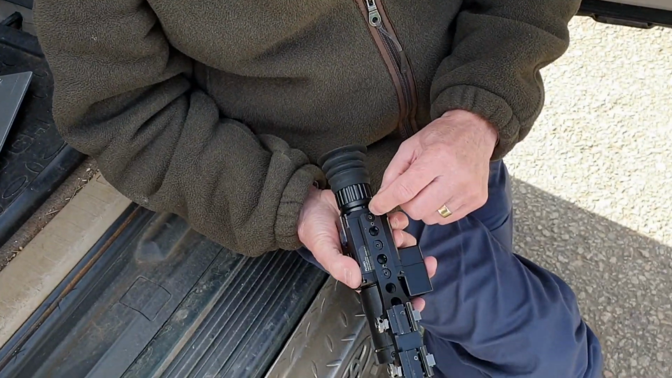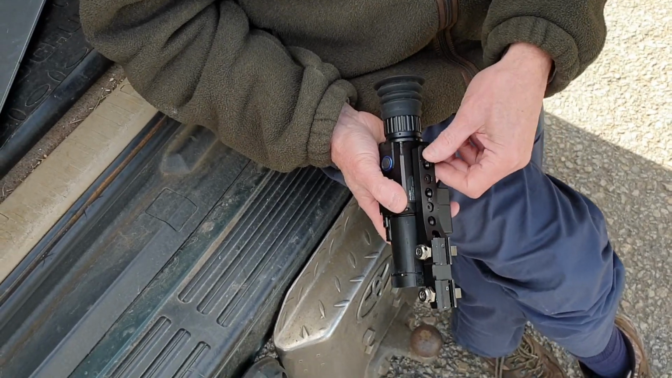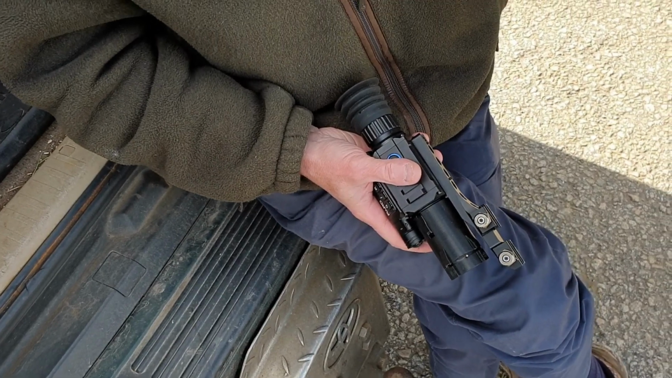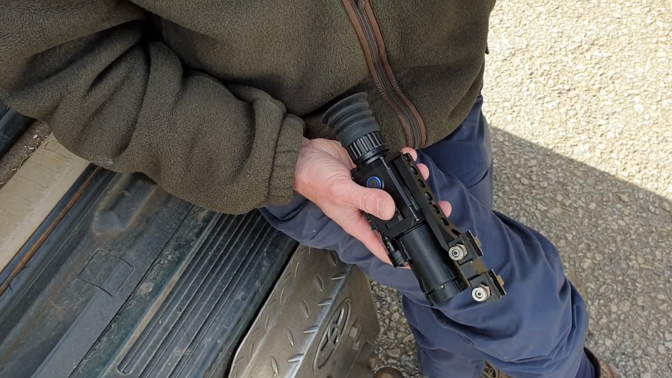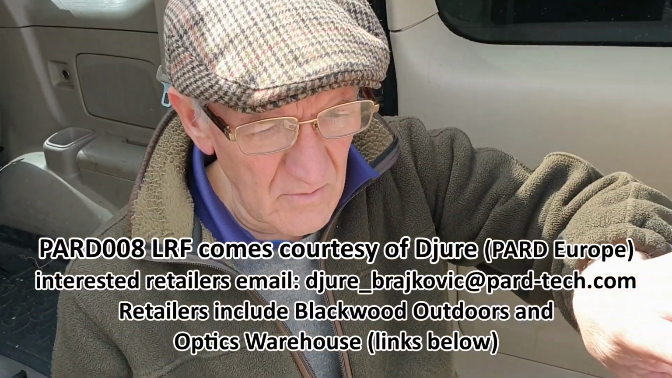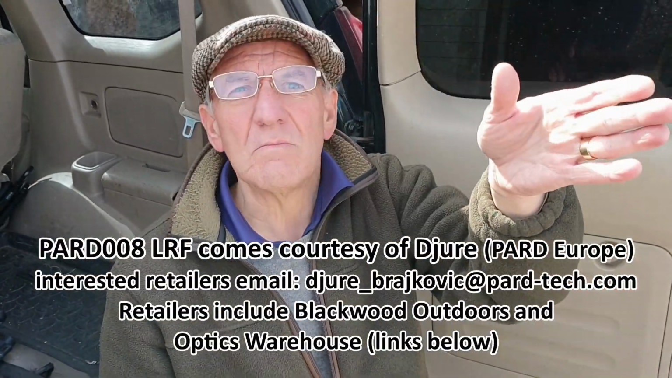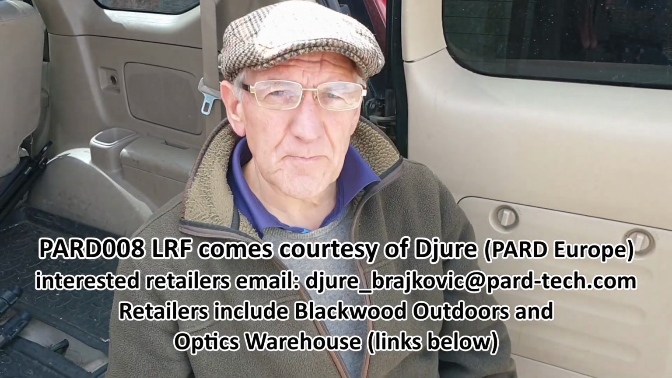Right. So basically what I started doing was I slackened off the 3 screws and started screwing up this back grub screw, and then I could see the bullets starting to move towards the target. Right. And then a little bit more I was getting them on the target, and now I've got it exactly where I want it, and my Y axis number is 2. Right. So it's zeroed in the center of the screen. Yeah. Brilliant.